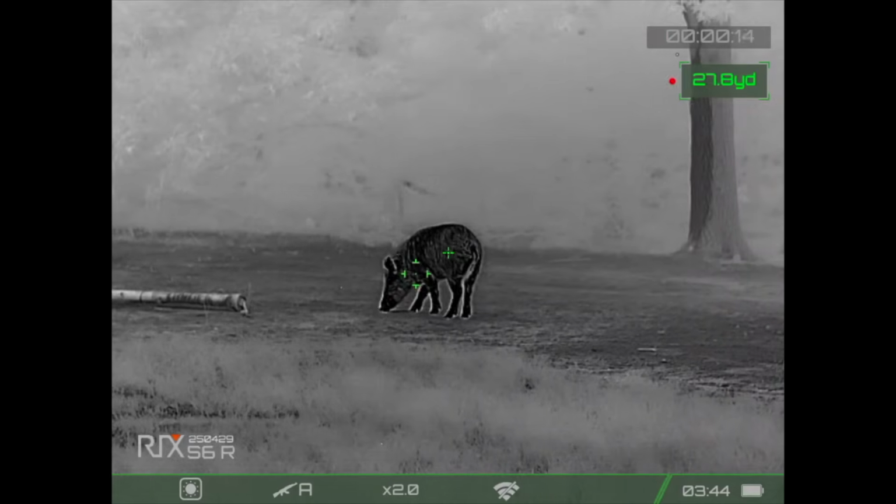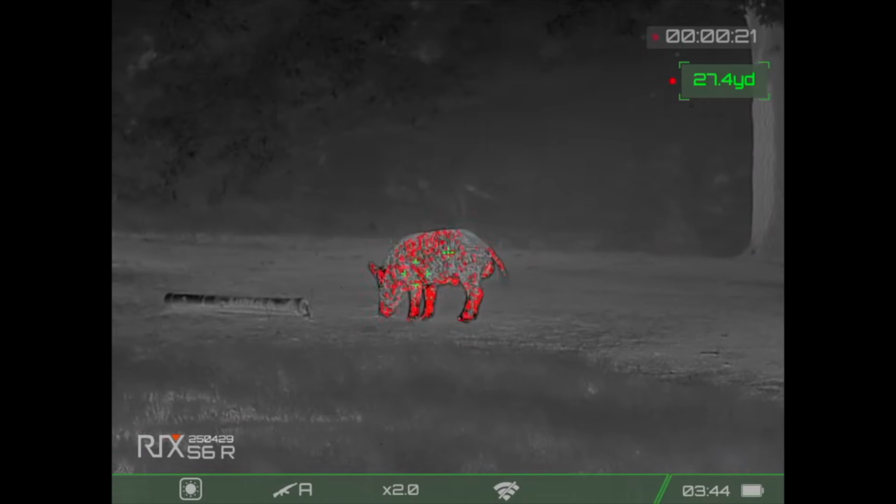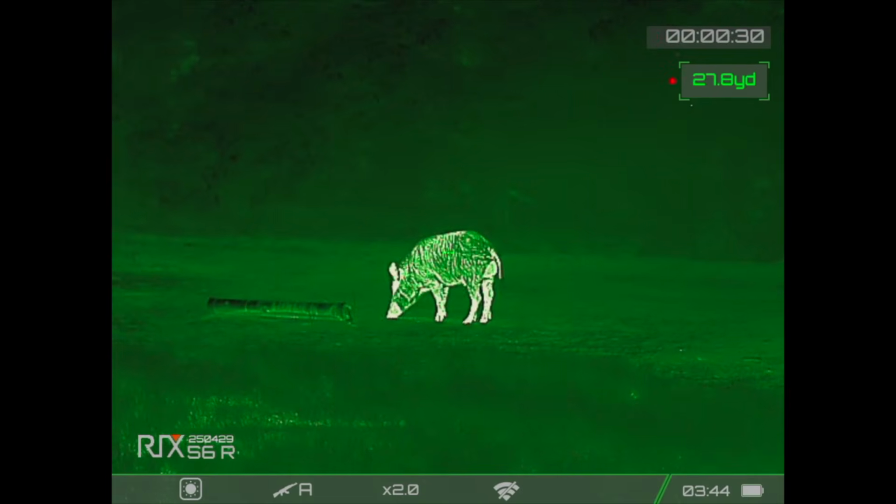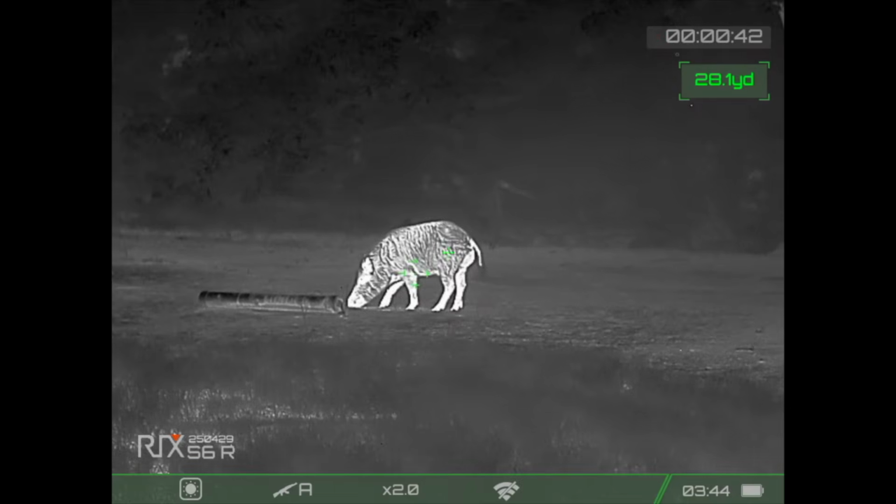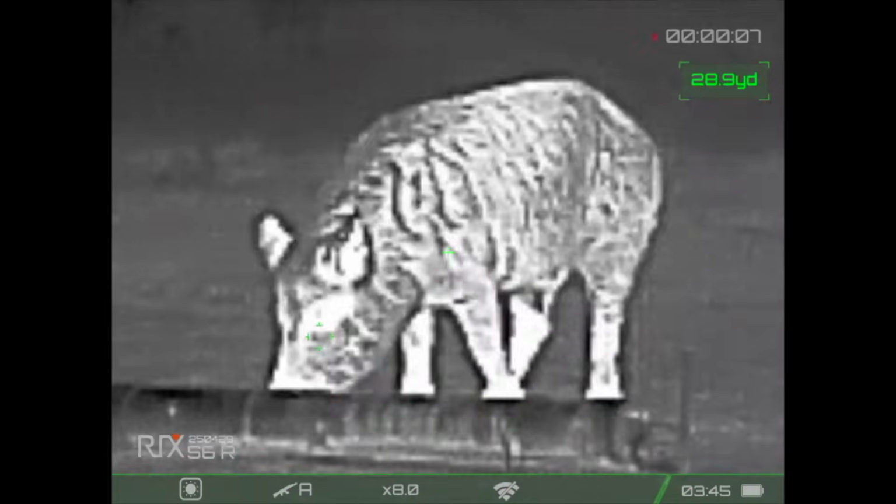Specs incoming right now. Okay, the Rix Storm S6R, the price on it is $2,999. It is a 640 by 512 thermal sensor resolution, 12 micron, 50 hertz refresh rate. It does have a sub 20 millikelvin NETD thermal sensor, and the lower the number, the better. There's a lot of people that really pay a big attention to that spec specifically, but that really is talking